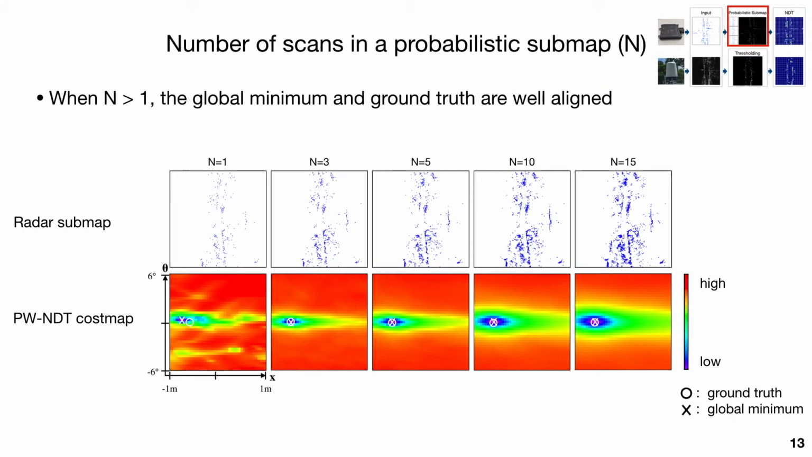In the following slides, I'm going to talk about the influence of several parameters in our system. Let's get started with the first parameter, which is the number of scans used in the probabilistic submap, N. In this figure, the first row shows the submap and the second row shows the PWNDT cost map with different N settings. The color from red to purple represents the cost from high to low.